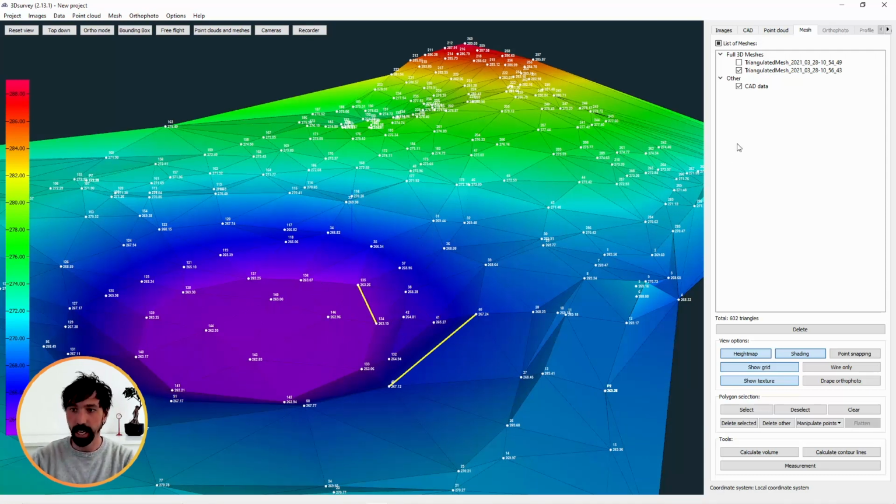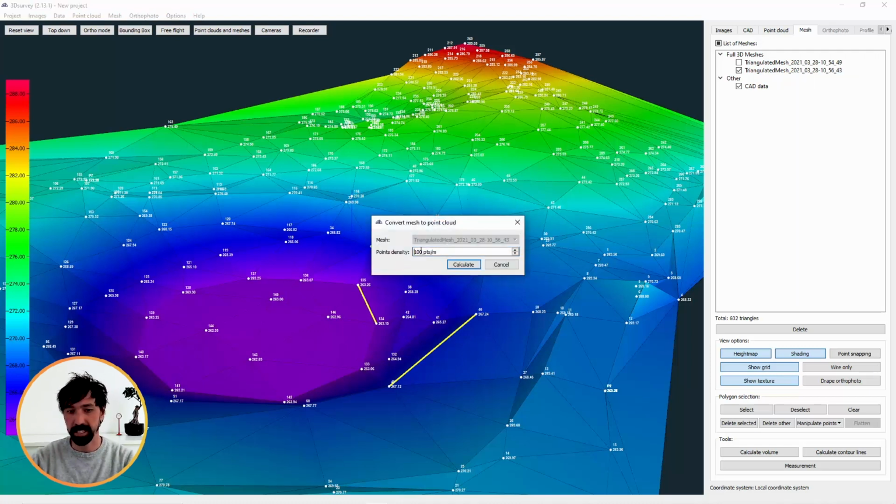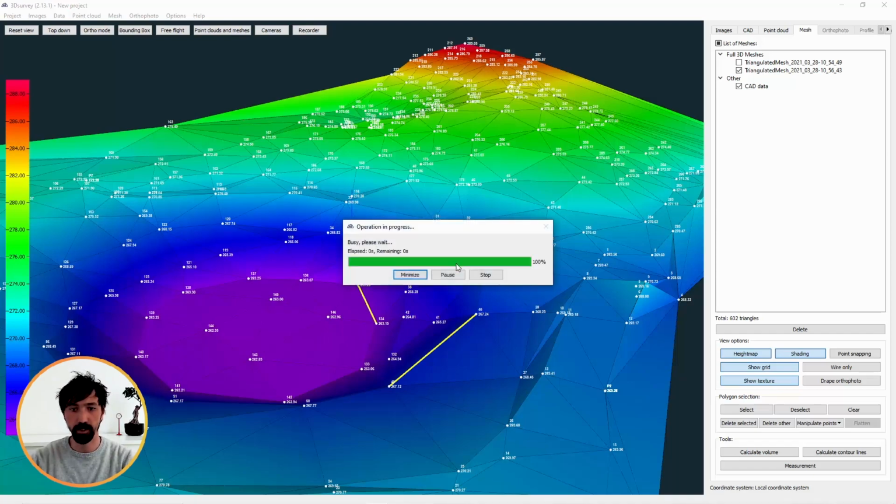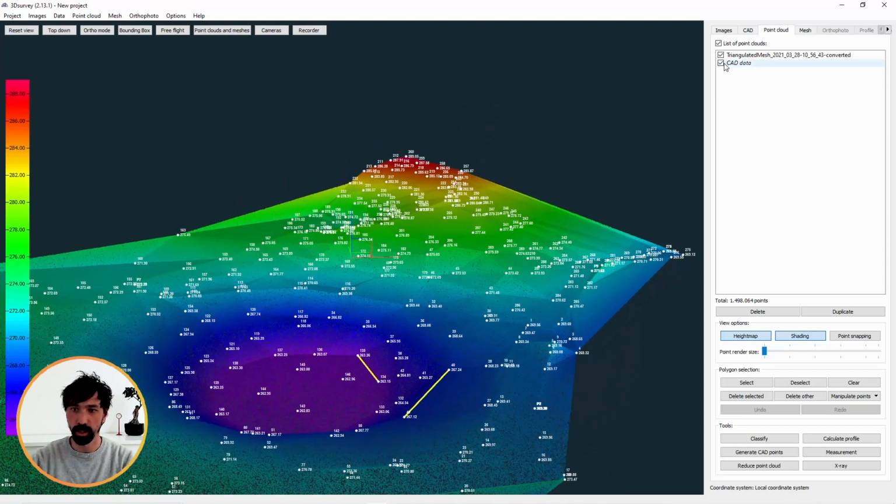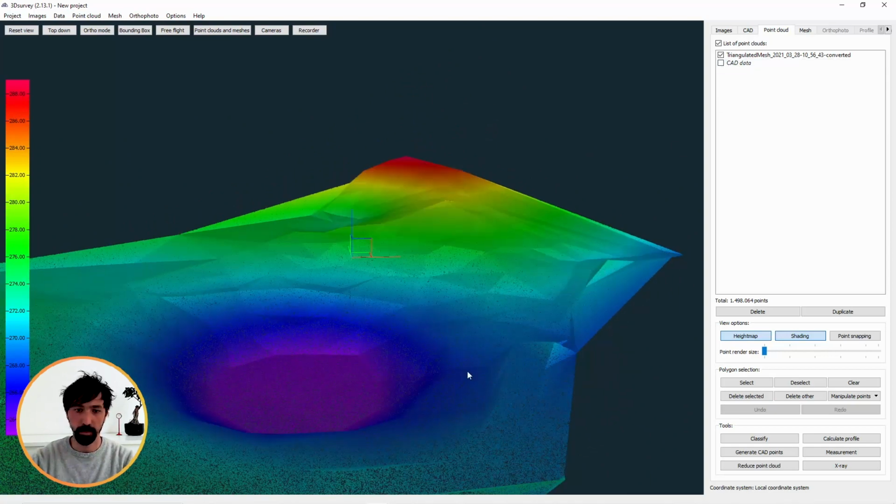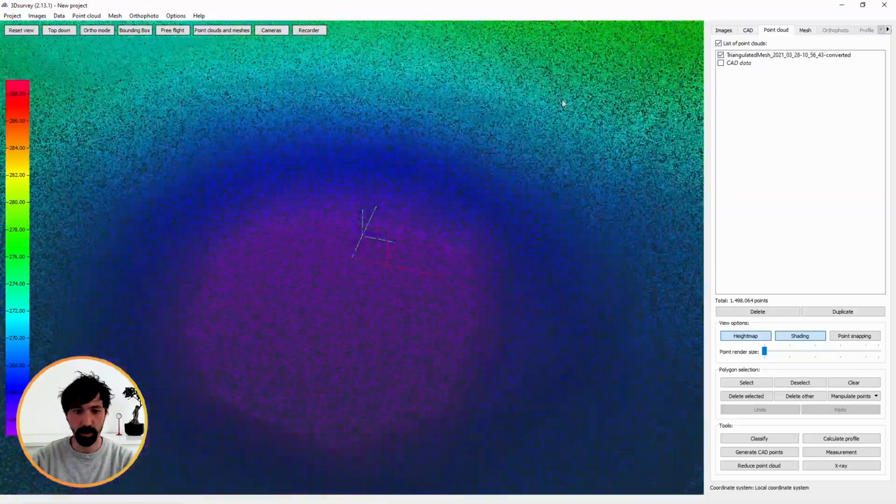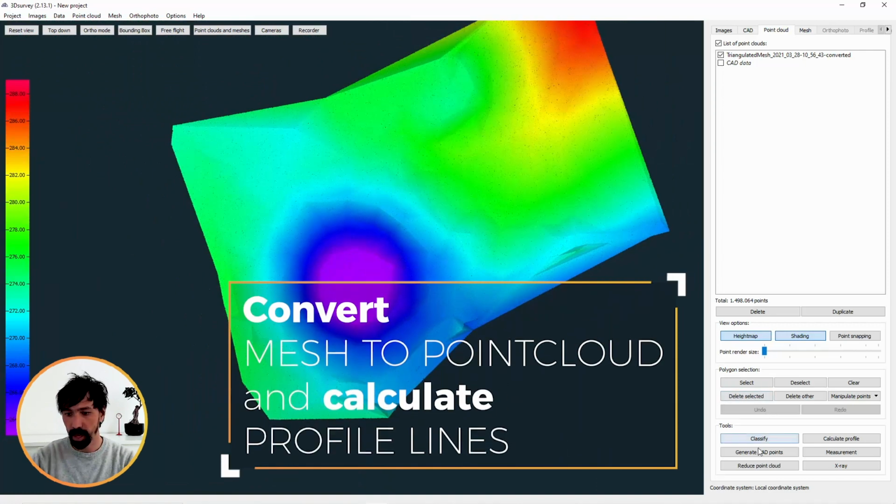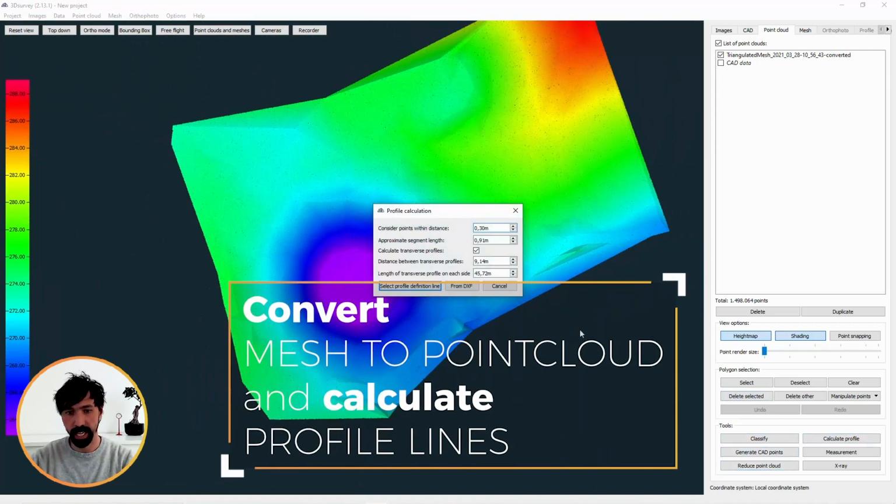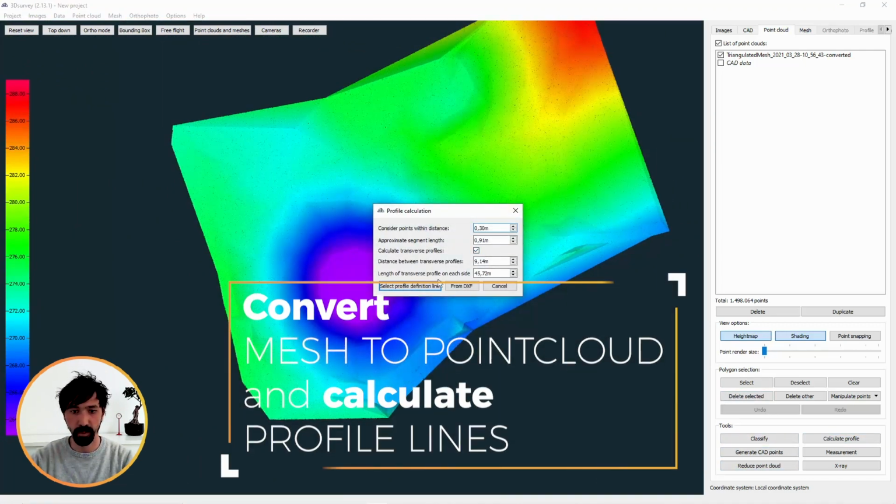But what we did, if you go with the right mouse button on your mesh, click convert to point cloud, let's define 100 points per square meter, click on calculate, we convert this mesh into a point cloud. In the point cloud type we actually have 1.4 million points, and now you are easily able to calculate profiles the same way as you did before.